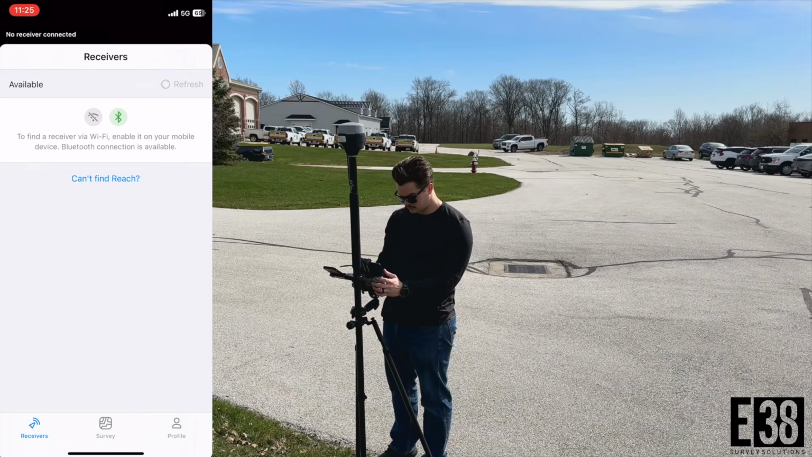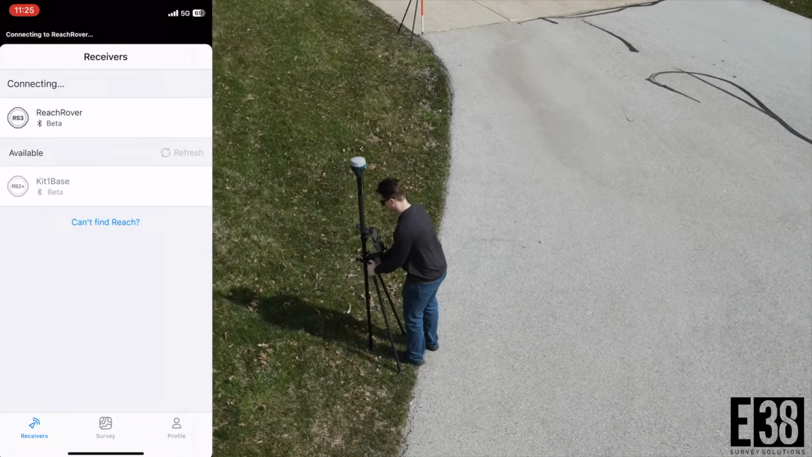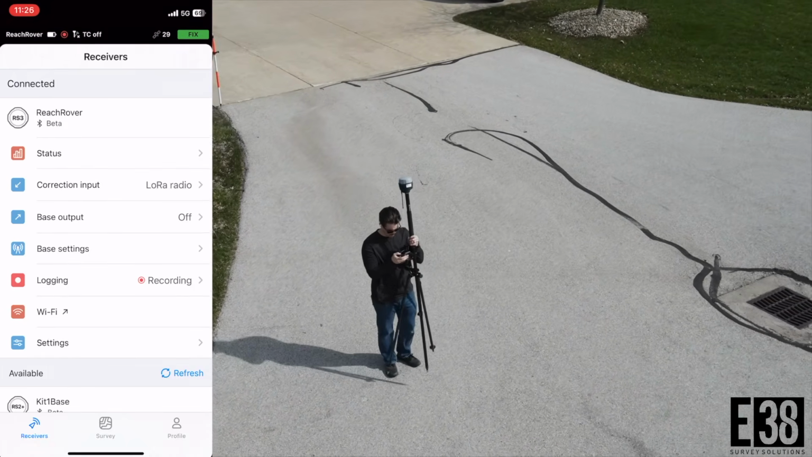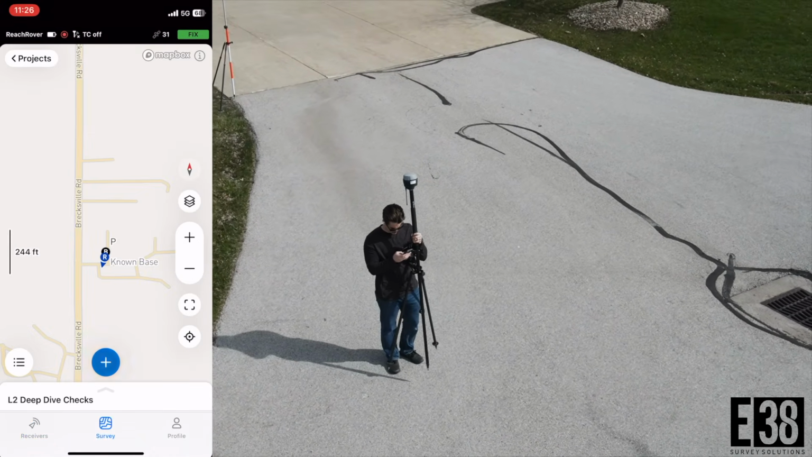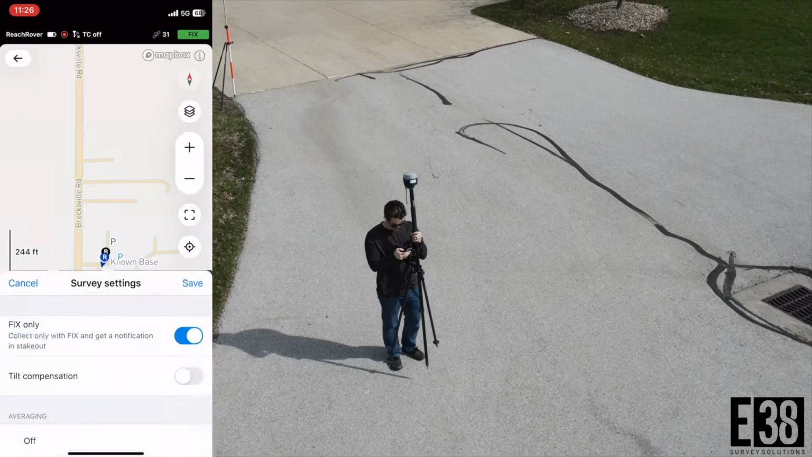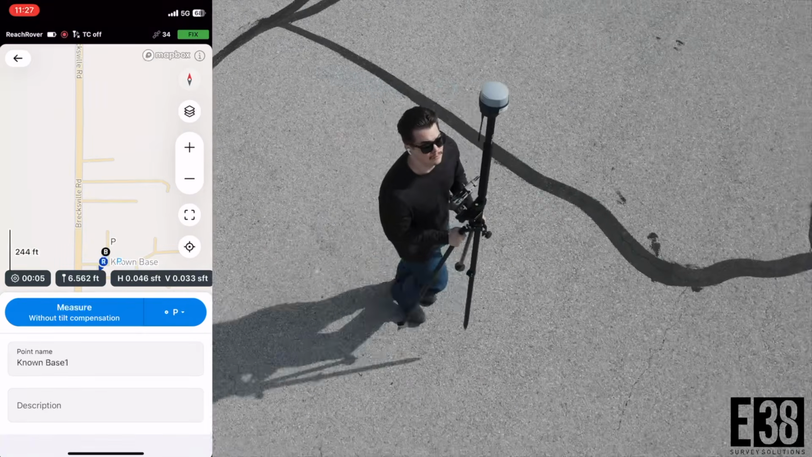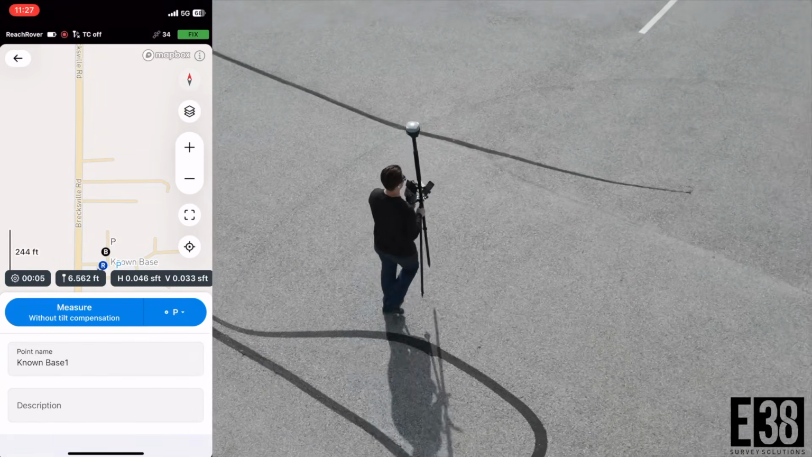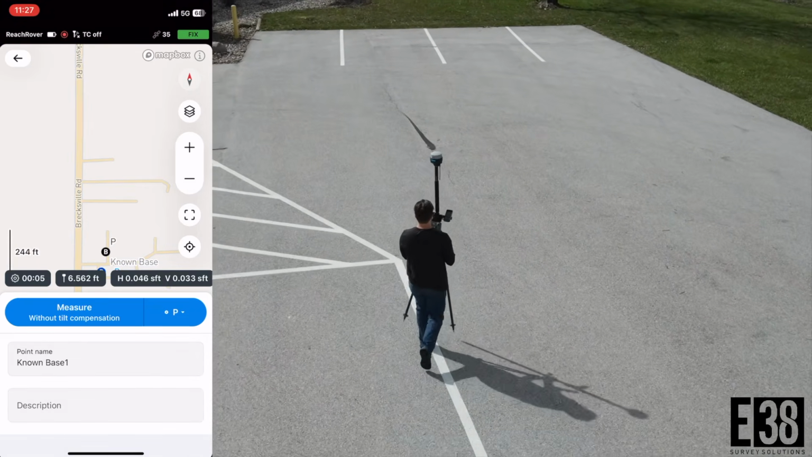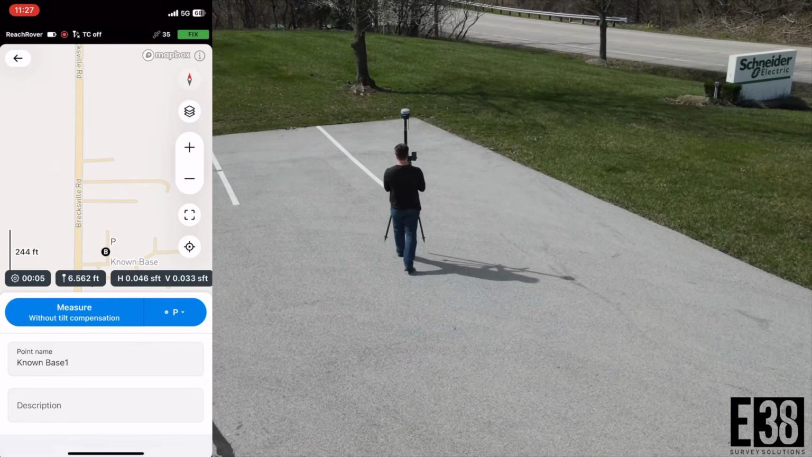Over on the RS3 rover, it looks like I'm already receiving corrections and have a fix. On the survey screen, the pole height looks to be correct on my rover, and I'll be averaging each shot for 5 seconds. I've turned off tilt compensation. That will eliminate the additional error of 2 millimeters plus 0.3 millimeters per degree of tilt on top of the existing RTK error to get the most accurate check shots out of the equipment.